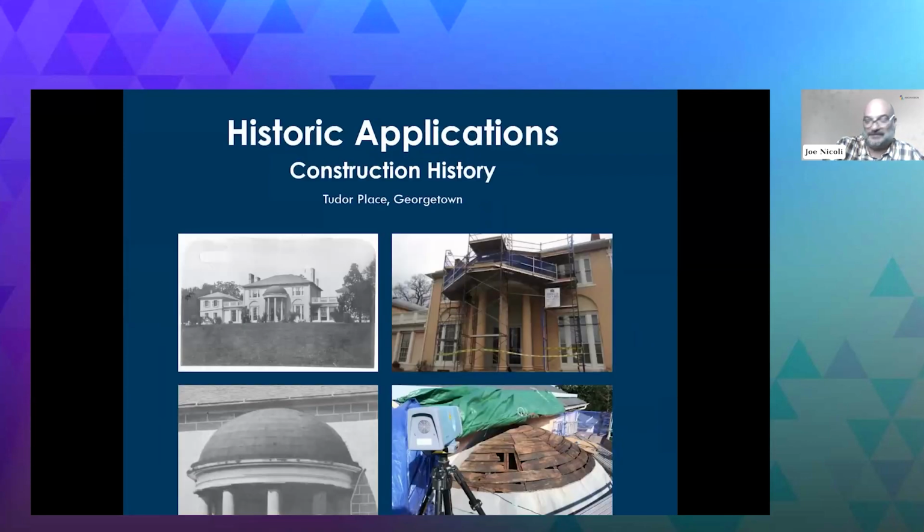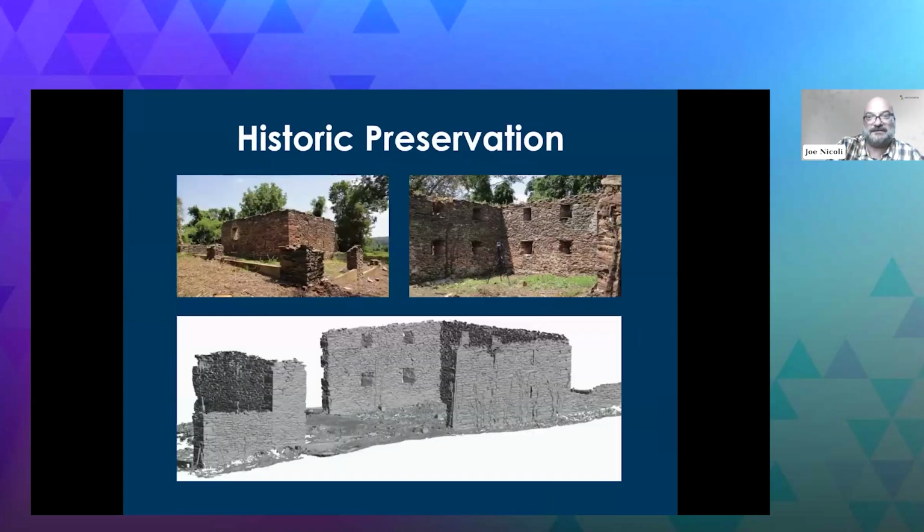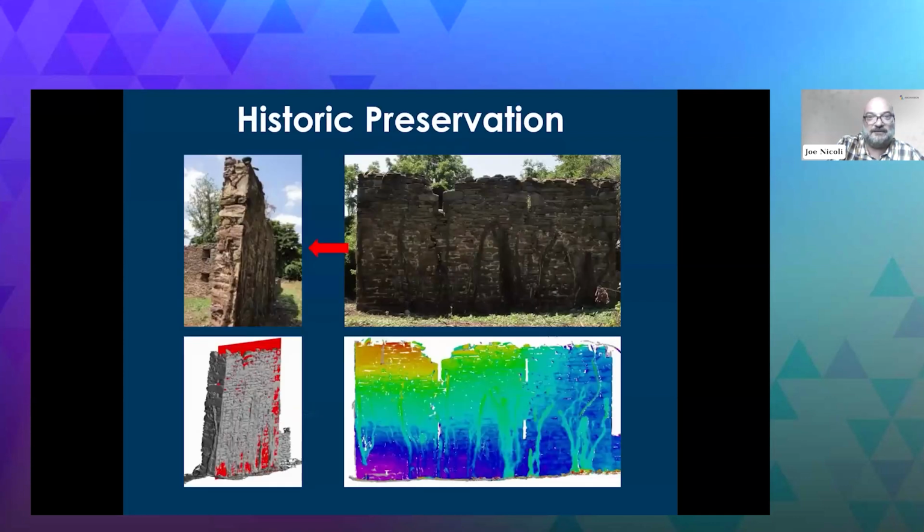Historic applications. I think I'm gonna speed through this here real quick, because I think I'm gonna run out of time. Anyway, this is a stone barn. They call it a stone barn. It's a ruin up by our office in Owings Mills outside of Baltimore. And we went out there just to show what you could do with that surfacer that I mentioned before. So this model is better than a millimeter resolution. But what I use it for here is to show how you can use this data for analysis.